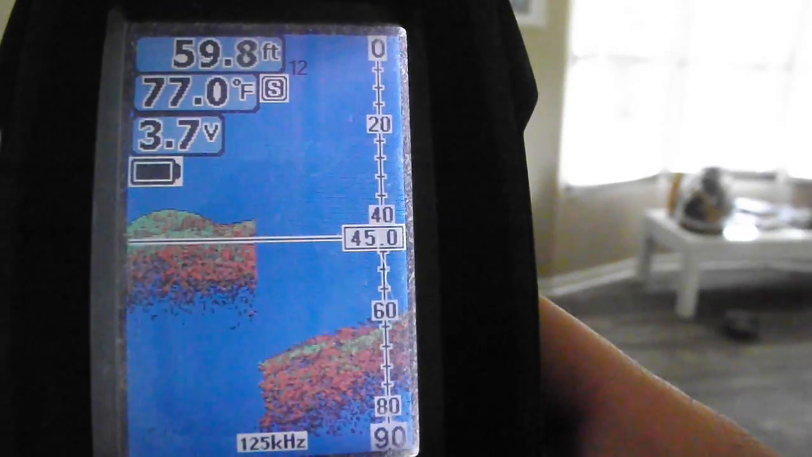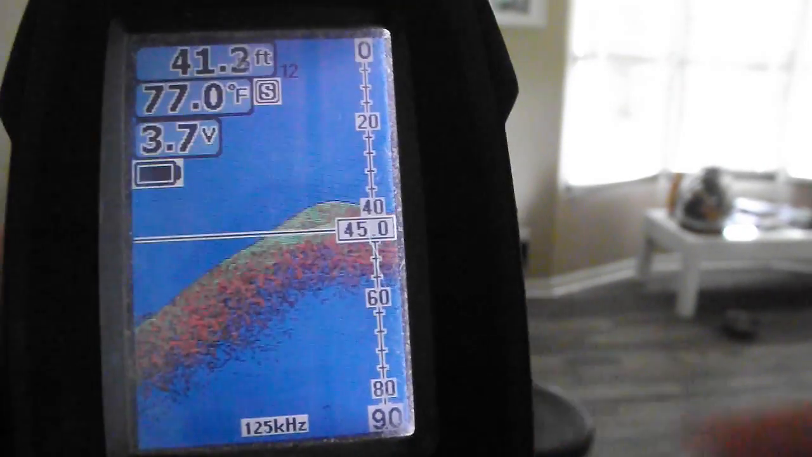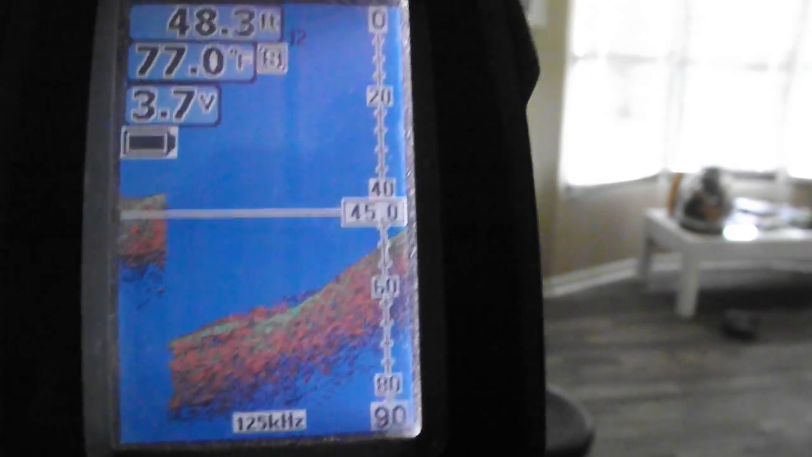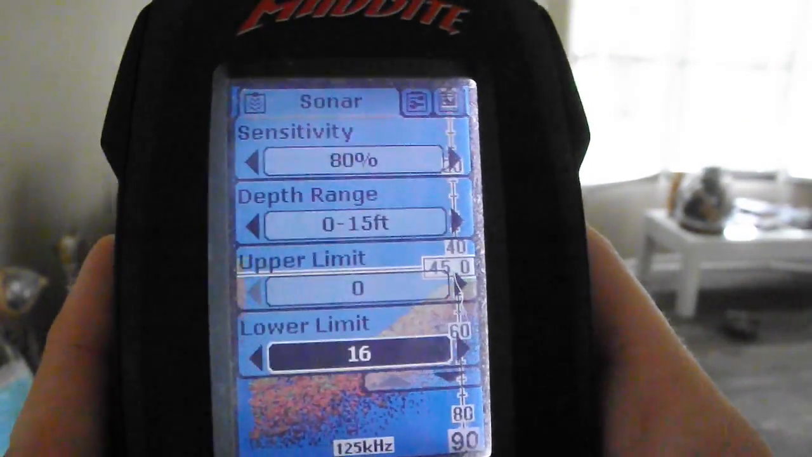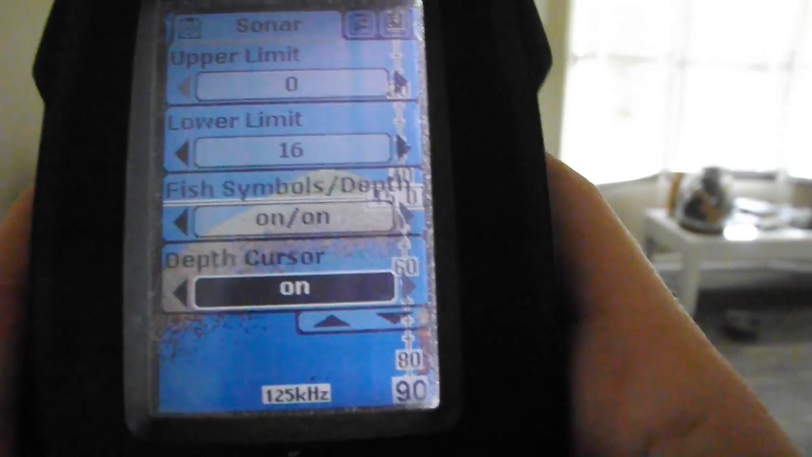Okay, so there's a simulator, so you can tell what it looks like. It does have an alarm where it'll alarm whenever you see a fish. I like that so that I know if I hear an alarm that there's a fish close. So that's a simulator. Let's go ahead and turn that off so we can go through the other. See, it has the fish symbols and the depth that they're at.